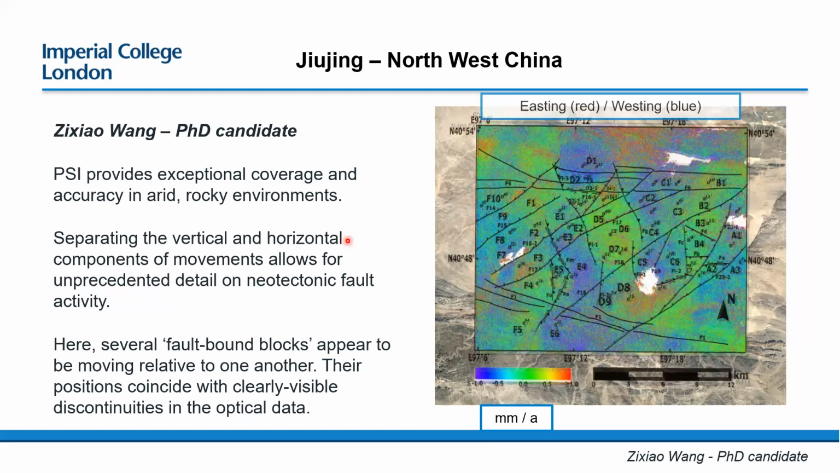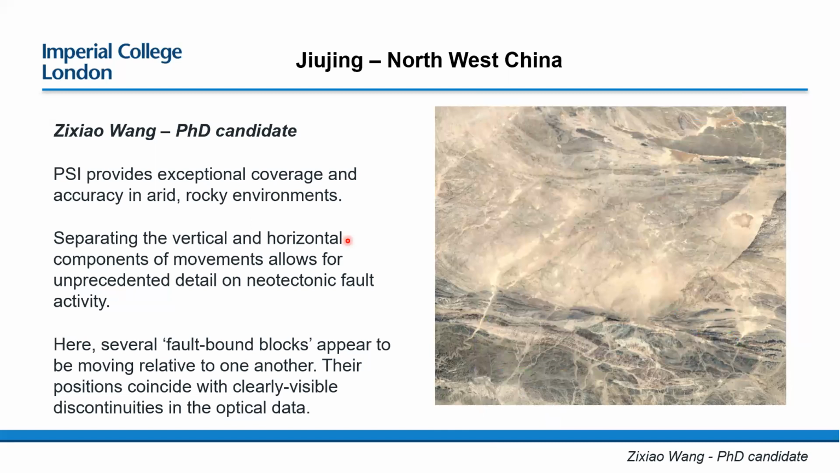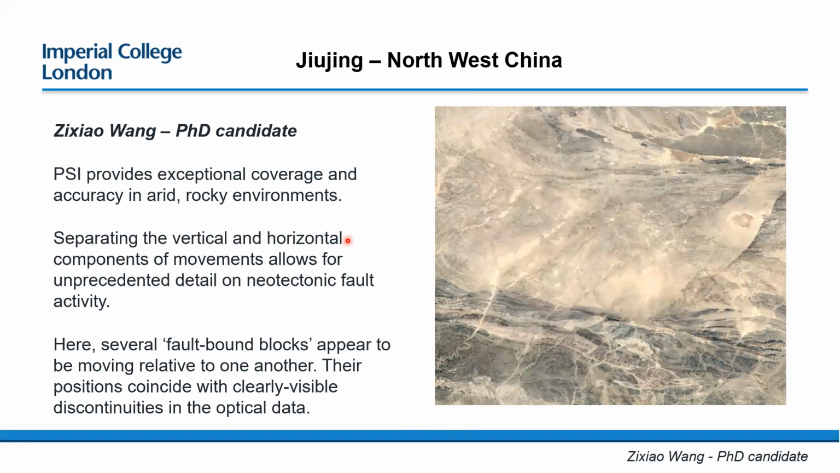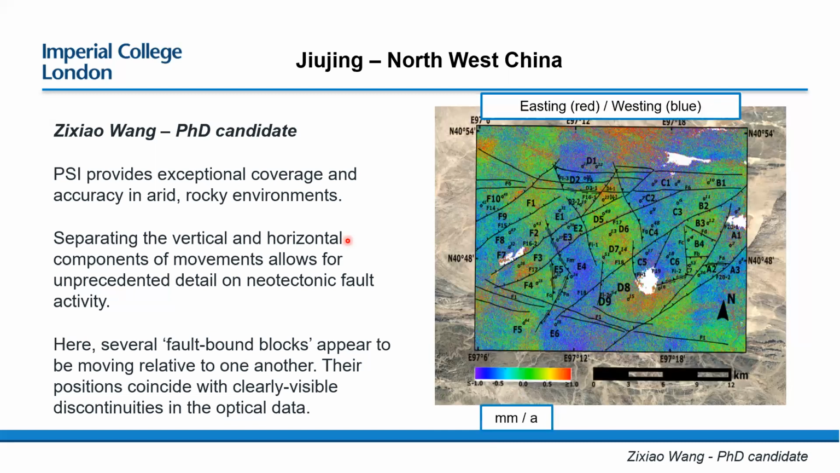And if you, as he's done, compare these to discontinuities in the optical data, you'll see that the differential behavior of the deformation measurements lines up really well with these discontinuities, which really implies that these faults are probably still active, considering that the moisture behavior in the Gobi Desert is obviously a lot more consistent and less variable as compared to somewhere more temperate like London.